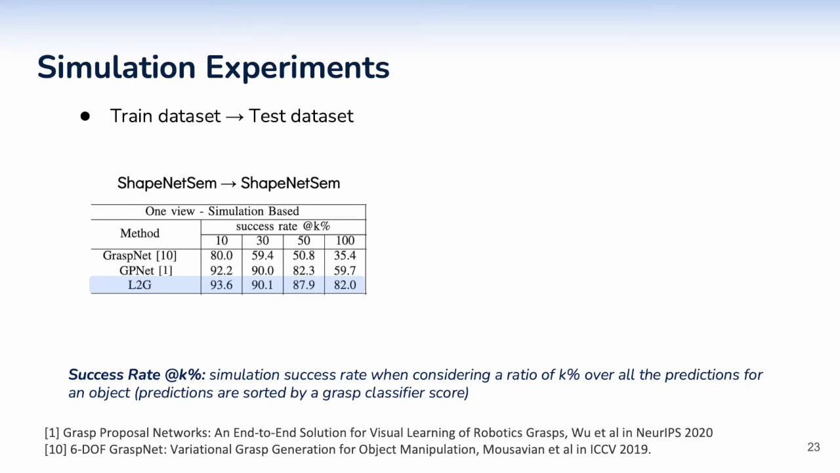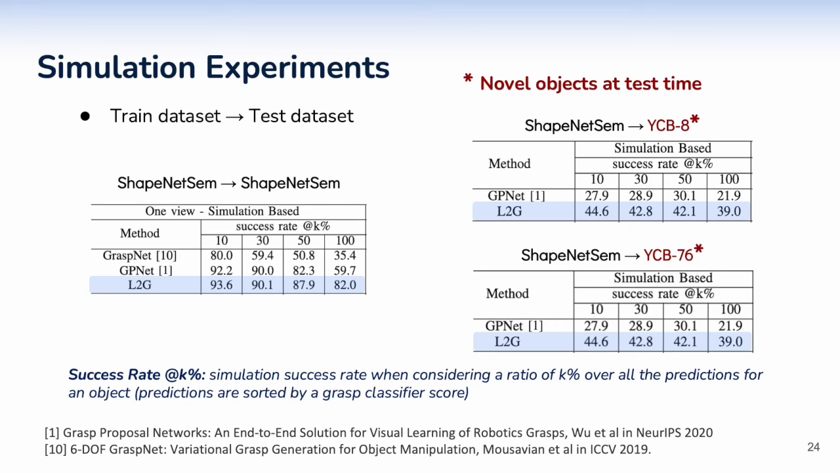For quantitative results, we show here some of our simulation experiments. We report on the left the ShapeNetSem to ShapeNetSem experiments. These are performed in a closed set hypothesis, meaning that at test time there are no unknown object categories. Differently, on the right, we report the simulation experiments for the ShapeNetSem to YCB scenario. These last experiments are more challenging, because YCB contains object categories which are not present in the ShapeNetSem dataset. In both cases, our L2G model is able to outperform the previous state-of-the-art by a large margin.